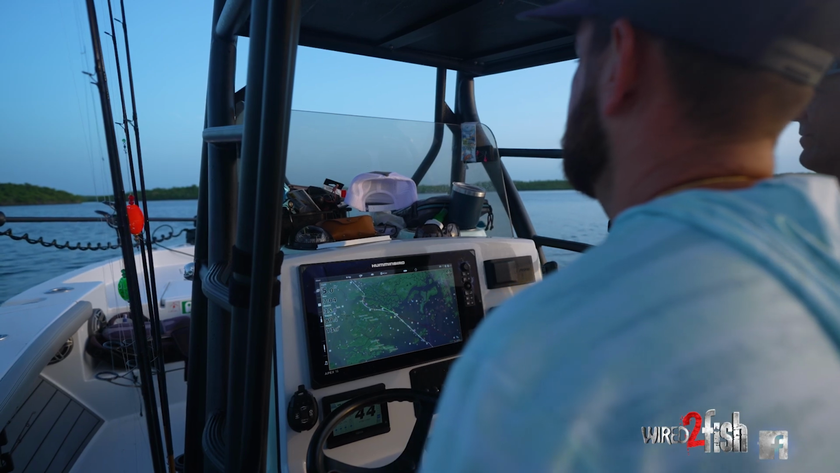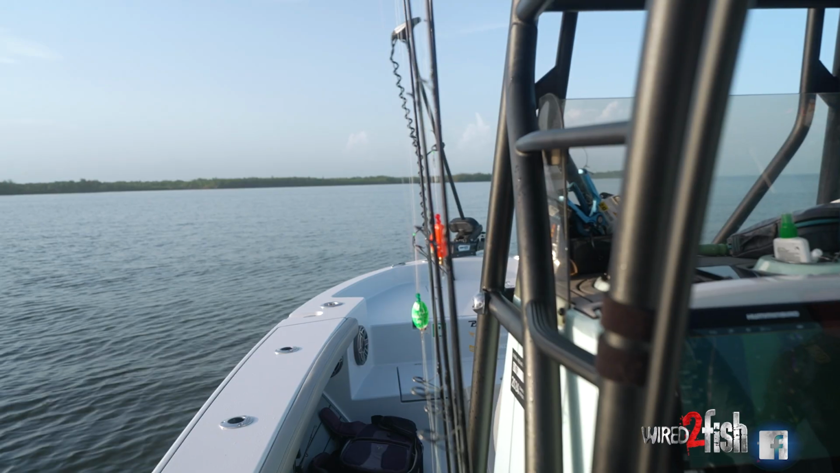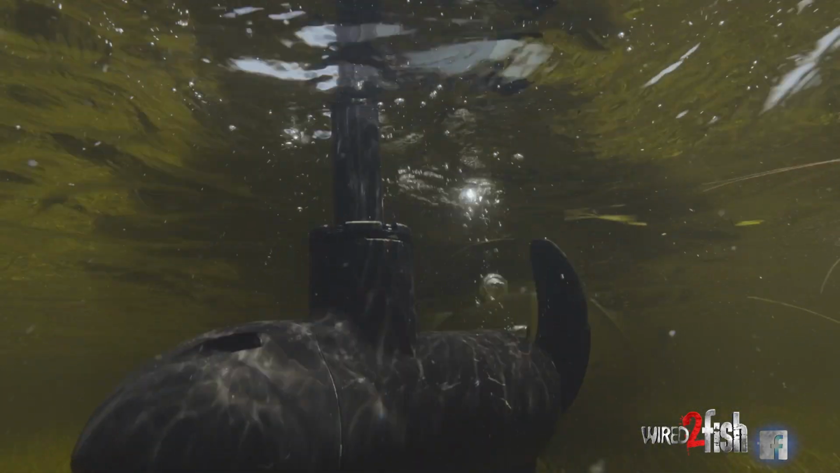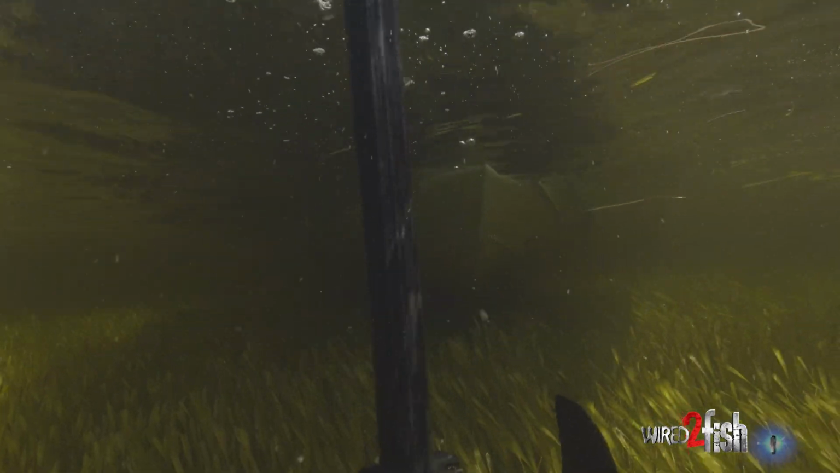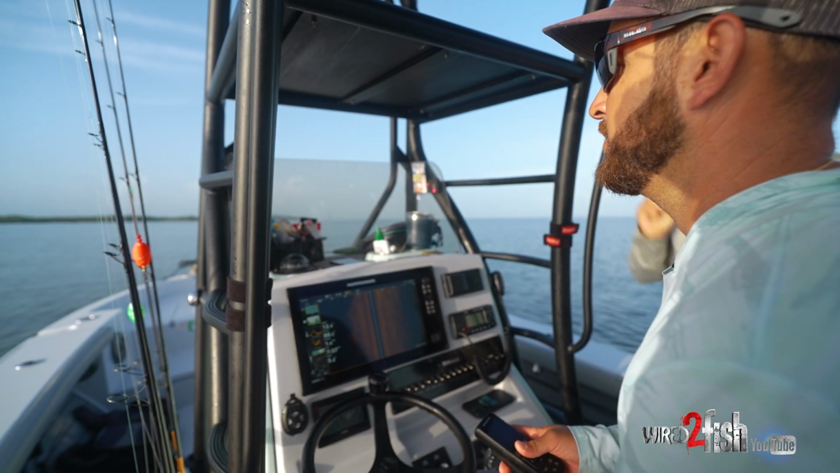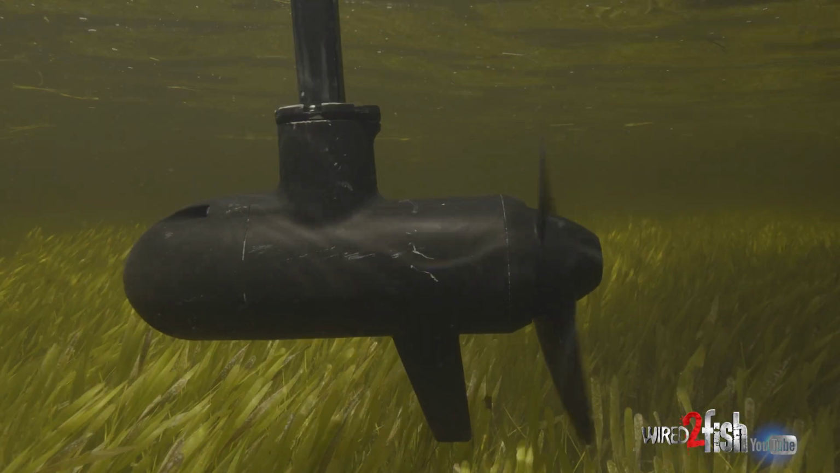Up to this bay. So we're just gonna work our way in here with the trolling motor, trying not to make too much noise. We're gonna look for some tarpon, either rolling or on the side imaging.